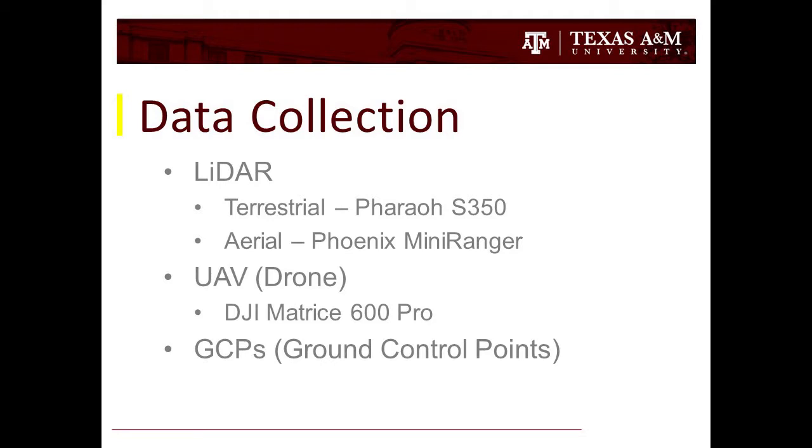We used two different LiDAR units, a terrestrial one for under the bridge and an aerial one for the whole area on top of the bridge. We also used a drone for mounting the aerial unit and getting some photogrammetry, and we also used a series of ground control points that were used in processing as well.